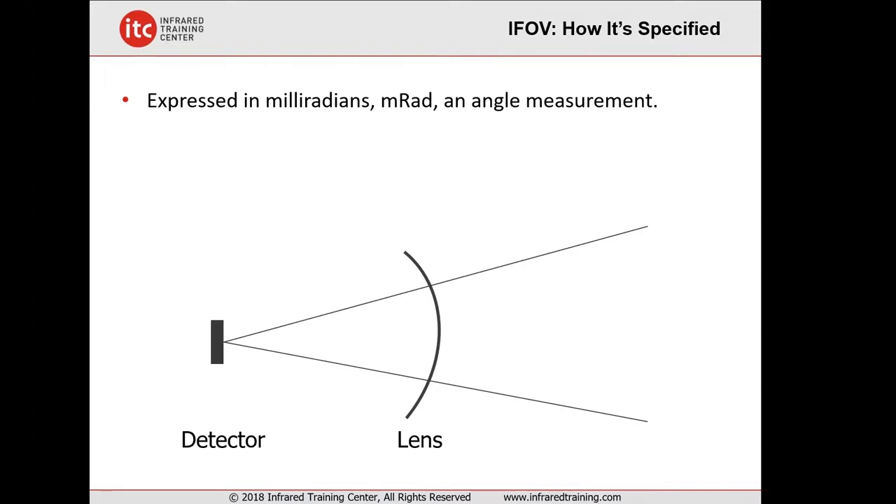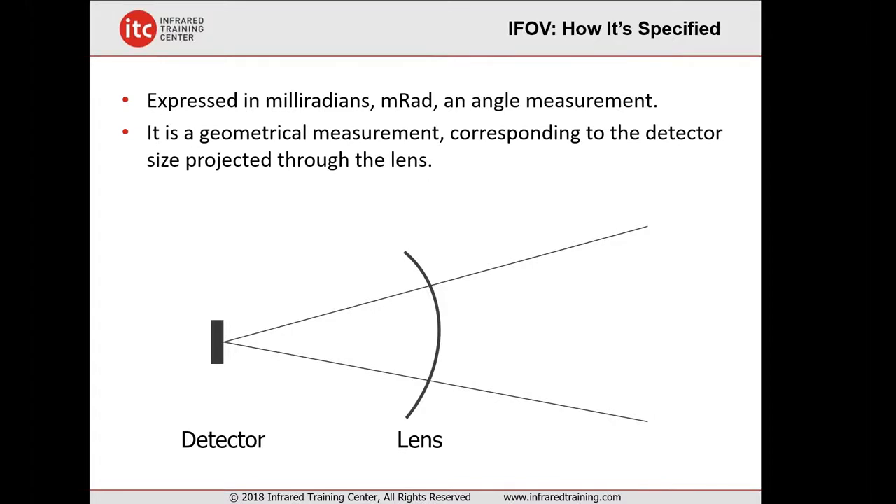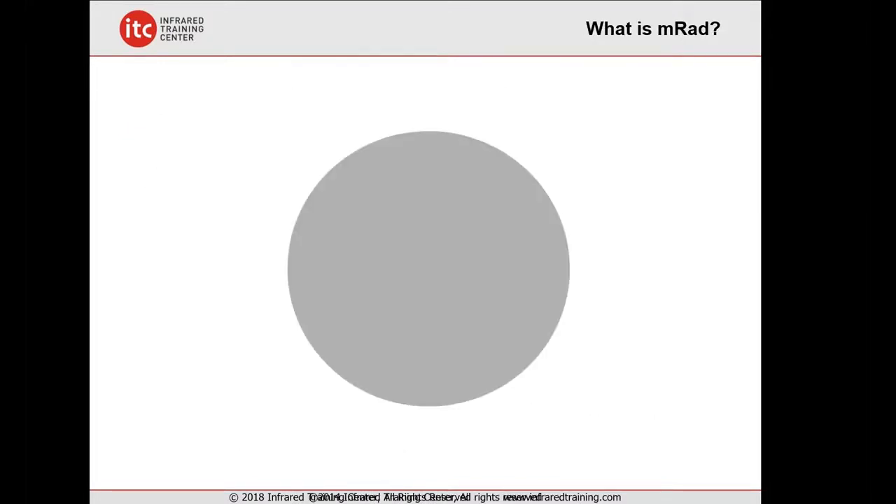Now, just a quick sidebar here for those of you that maybe are looking to purchase an infrared camera. Most manufacturers express the IFOV in units called milliradians, or MRAD. This is an angle of measurement. It's a geometrical measurement corresponding to the detector size projected through the lens, what we were just talking about a moment ago. Let me explain just briefly what a milliradian is.